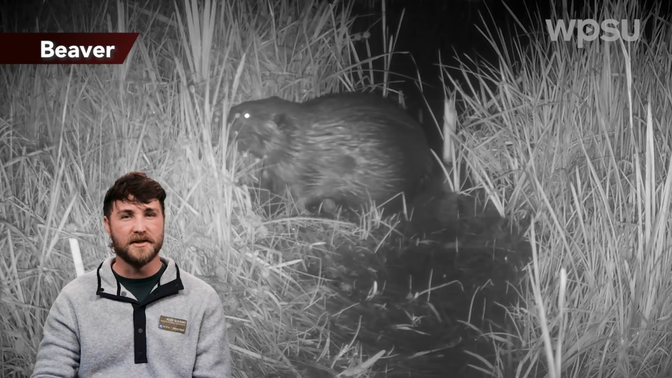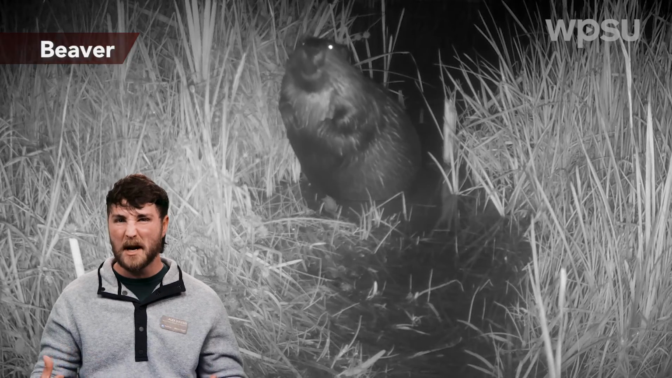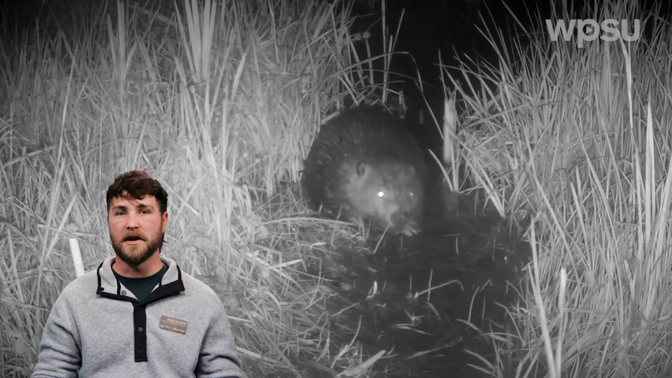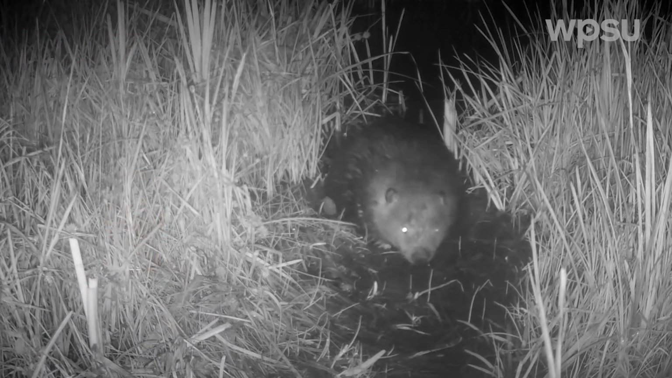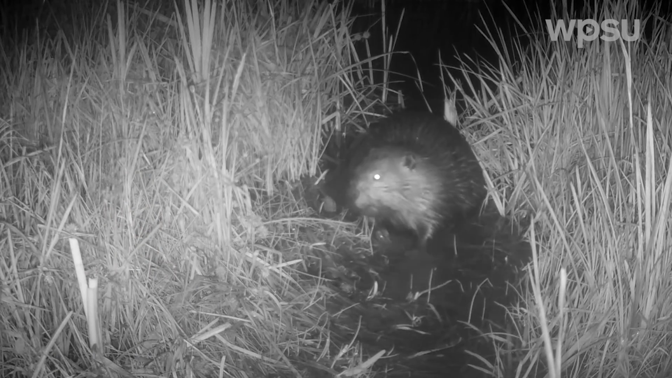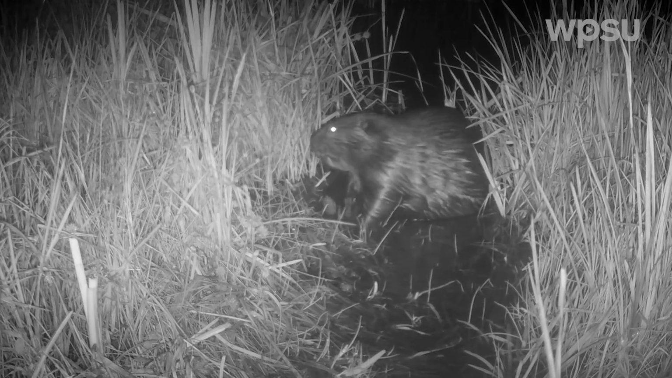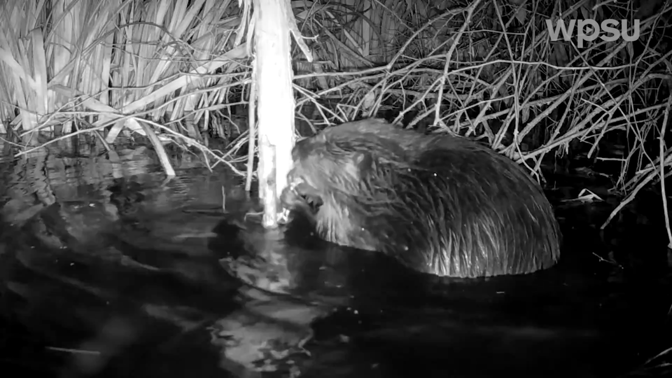I love beavers. They're what's called a keystone species, which means that they have a really huge impact on the environment and on tons of other species around them. They're a real benefit to have. They build fire breaks for wildfires. They help mitigate pollution by slowing down stream flow. And they're the most active in the fall, so it's really fun to see them out and about on the trail cams.